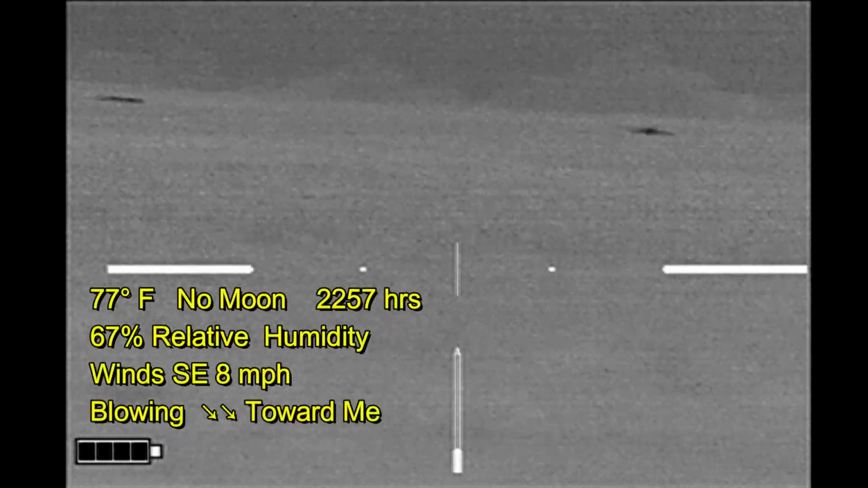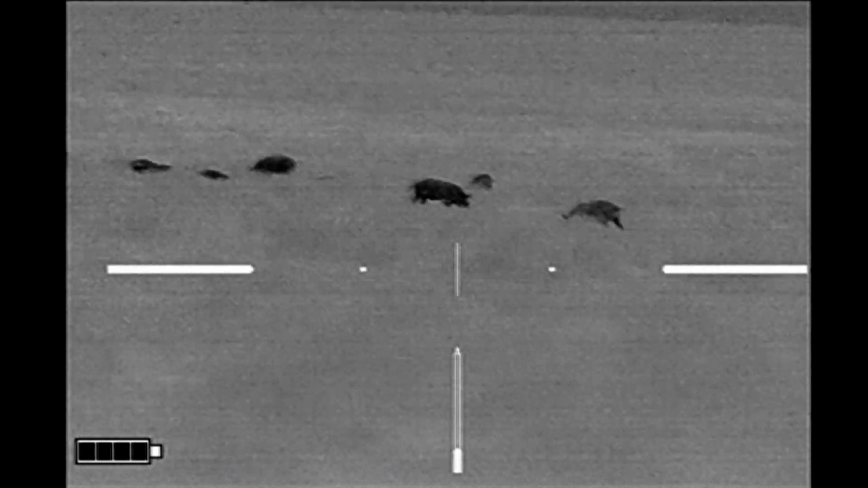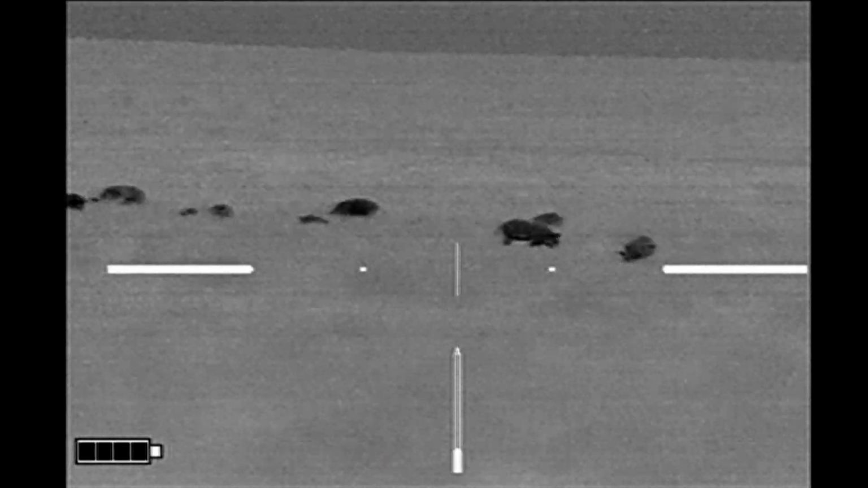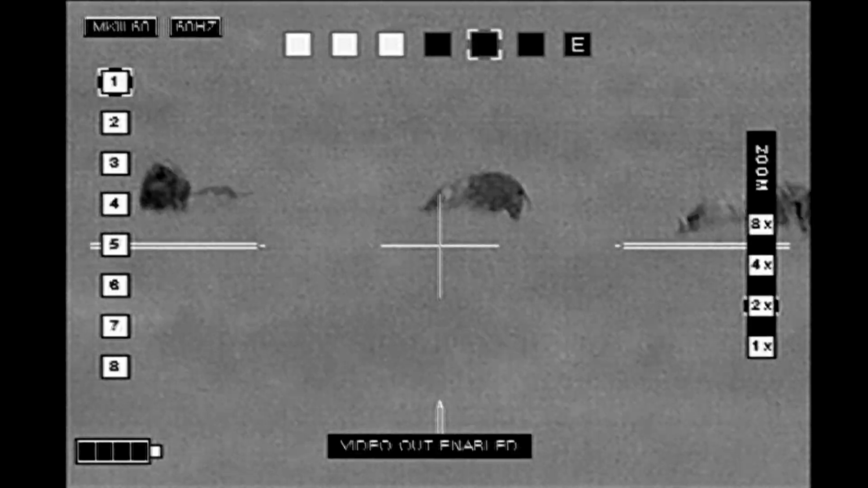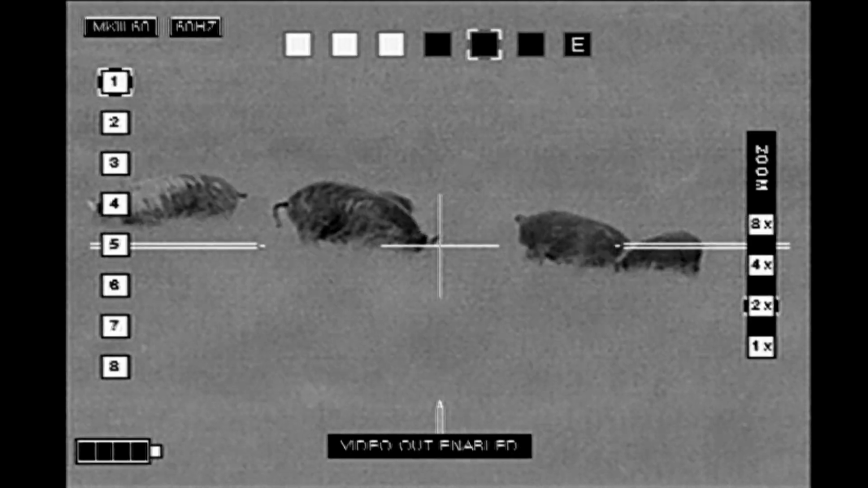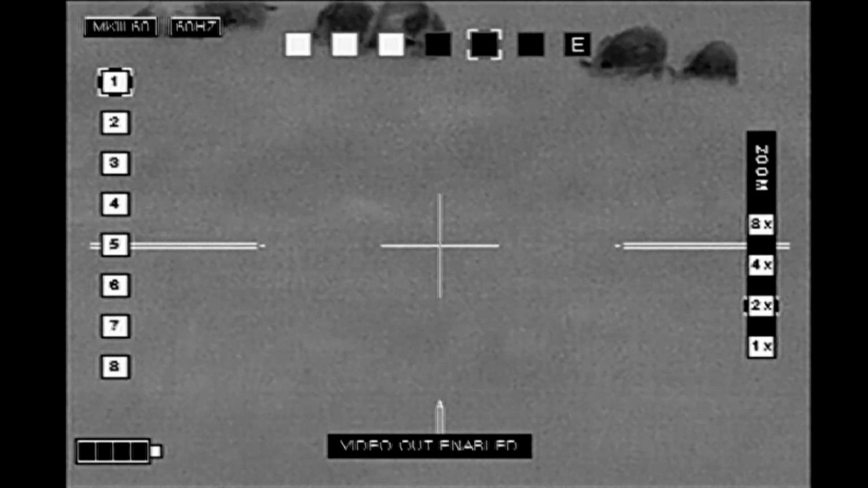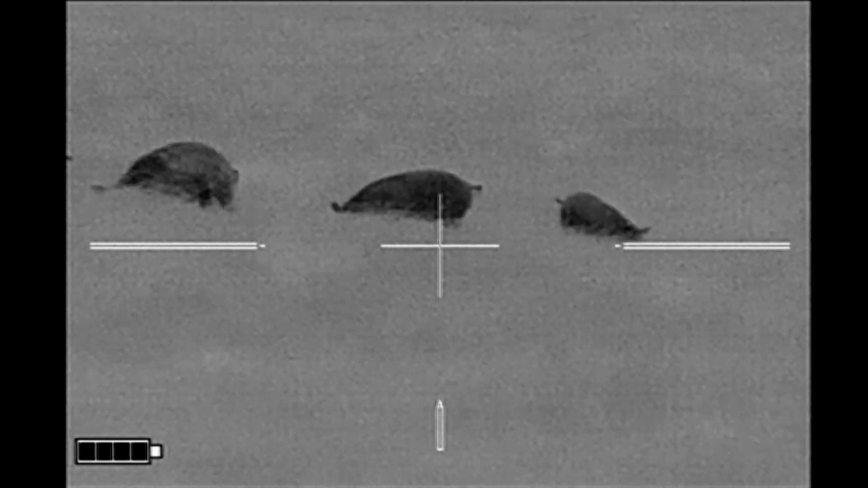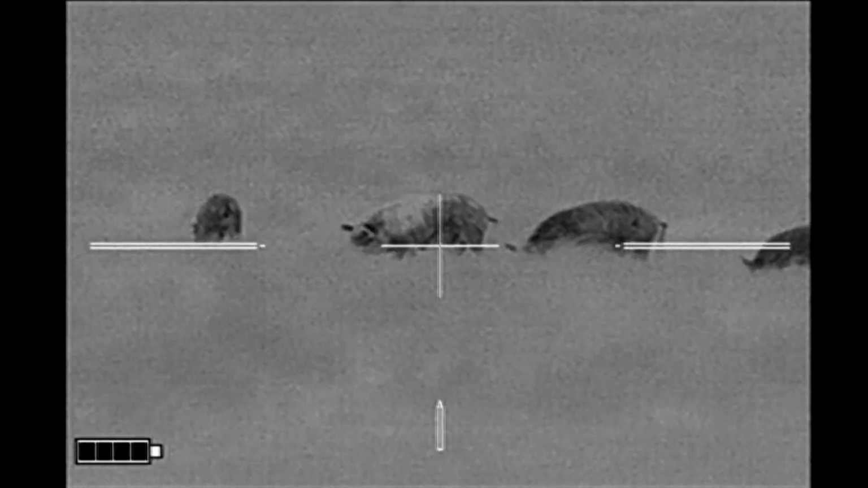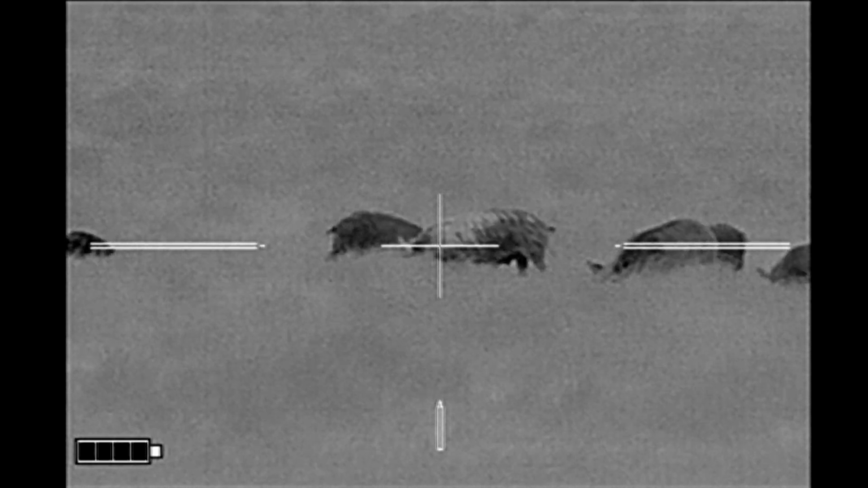Now I've gotten into a low spot and the wind isn't quite so bad here. This is the first group. Spread out a little bit. But it's close and there's a safe direction of fire directly behind it. And I know that I have cattle off to the left and off to my high right. So I'm going to start with this group and watch as I pick up the big sow from the second group. Here we go.